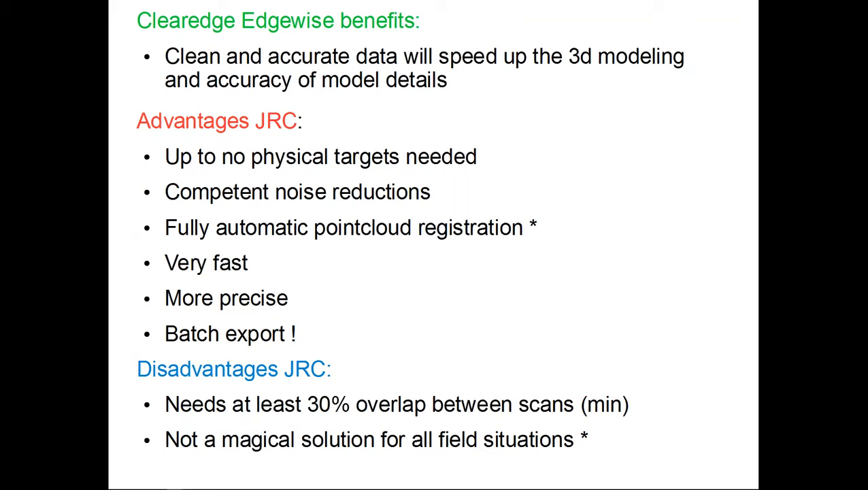Because what GRC does, it uses up to no physical targets, I say, because we just need targets in order to georeference the scan data on the coordinates given by the client, or only in special cases we might need targets in order to register point clouds that don't have actual overlap.